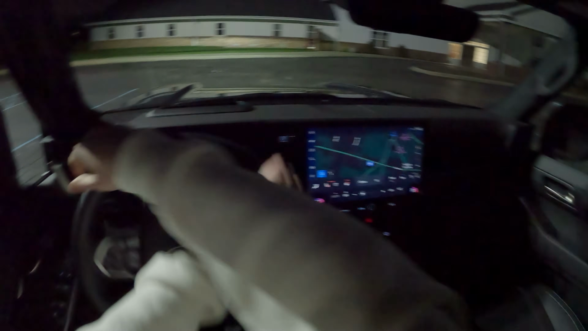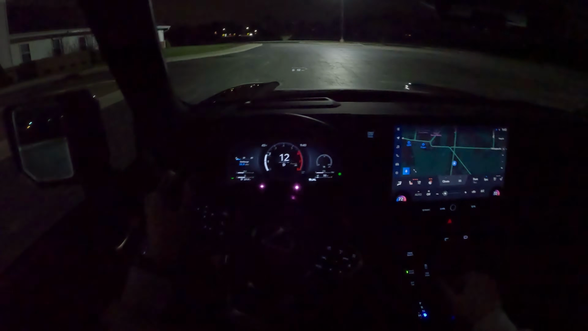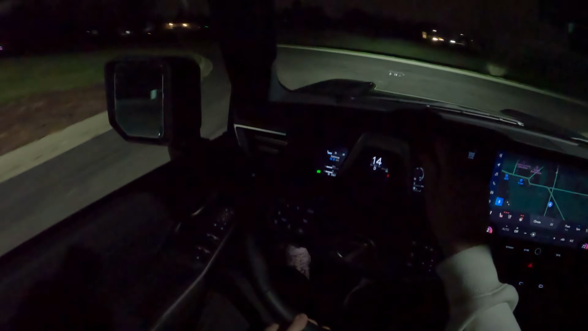Boy, do I love the ultralight steering here on this GX. It is just fantastic. 32 miles to E, so we're going to run and put some gas in this thing straight away.